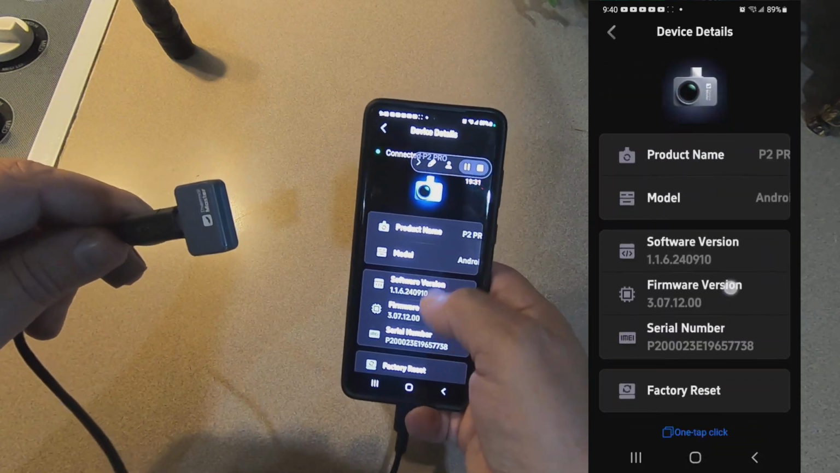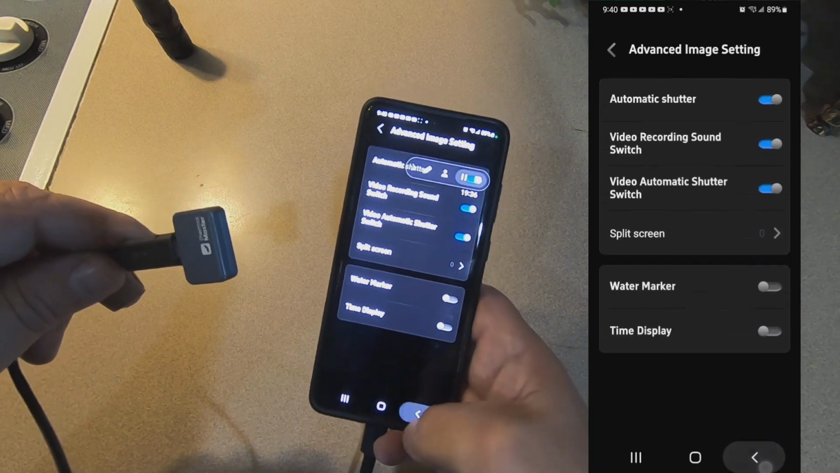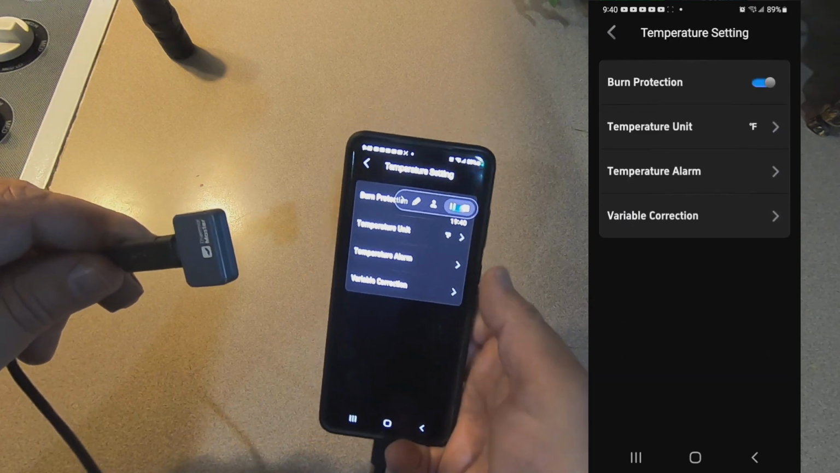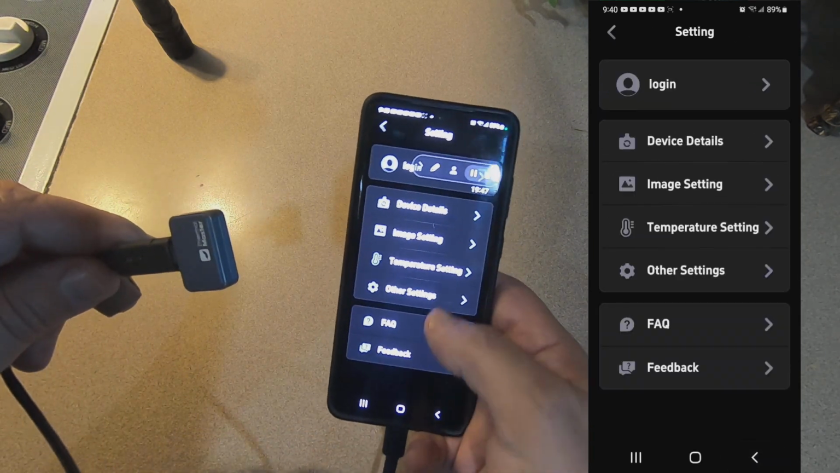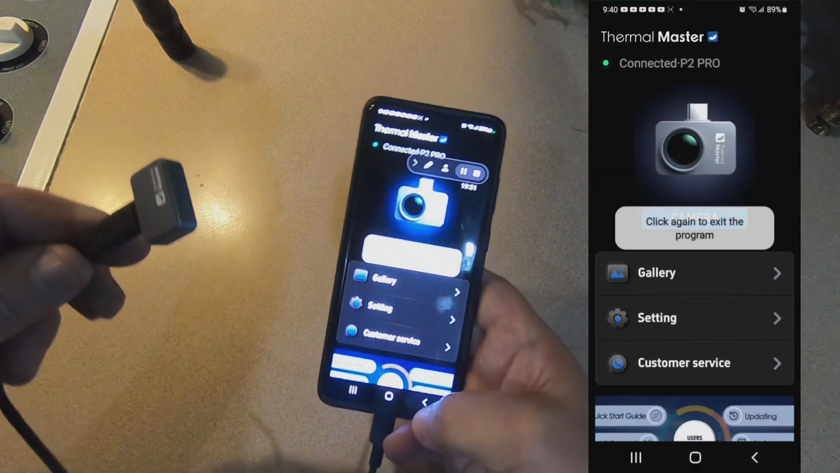You got device details, image settings, temperature settings, other settings. Anyway, video's gotten long enough.